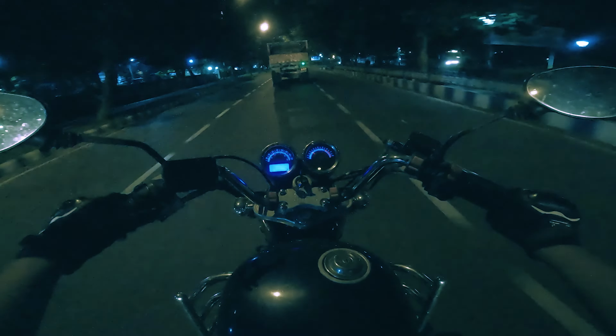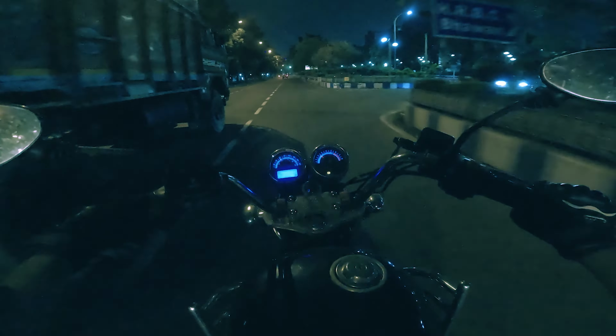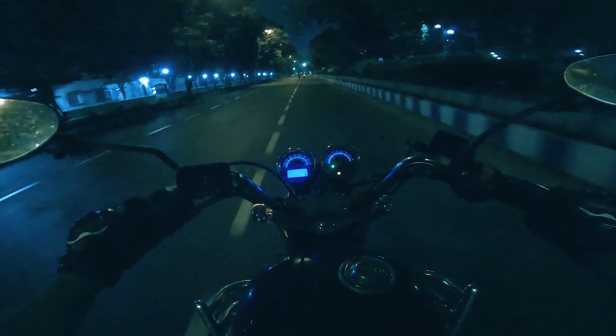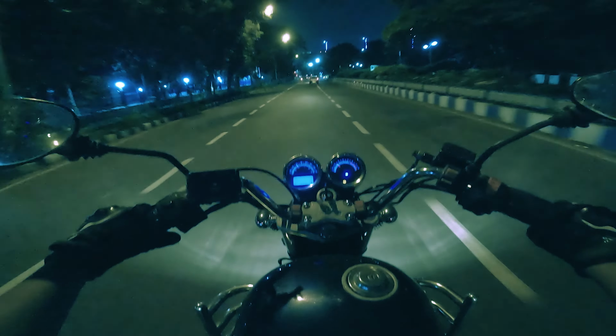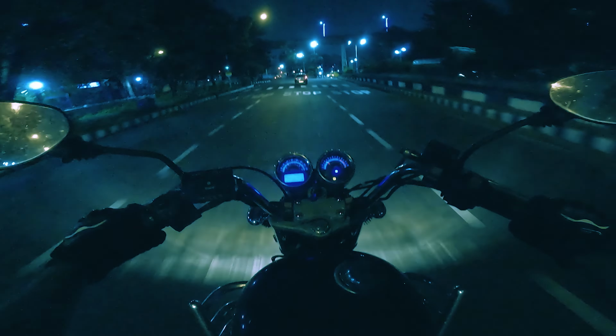The wind rushes past, caressing my face as I explore the city's diverse neighborhoods. From the bustling Park Street with its lively nightlife to the serene and beautiful Princep Ghat, each turn reveals a new facet of the city's personality. Kolkata's iconic landmarks stand like silent sentinels, their grandeur magnified under the moonlit sky.